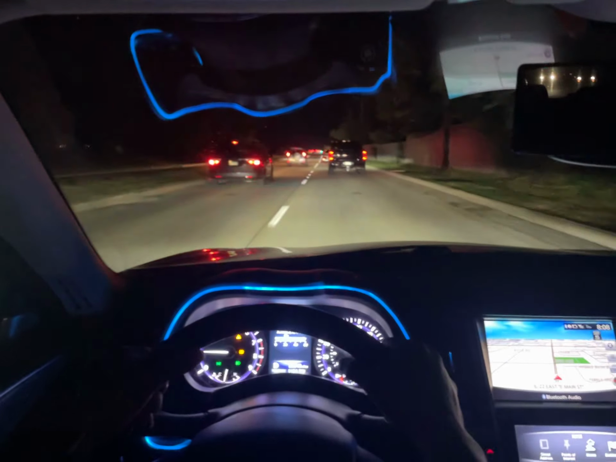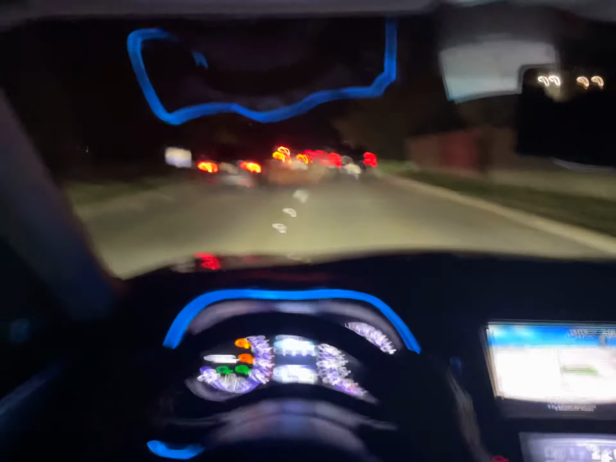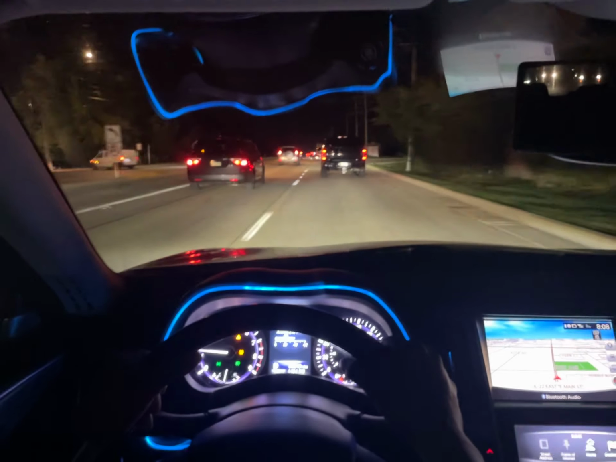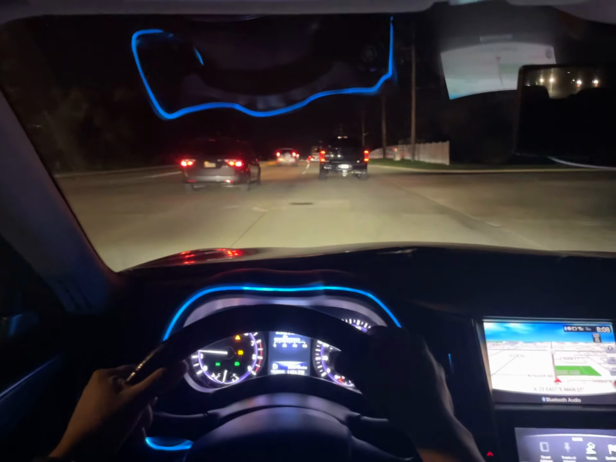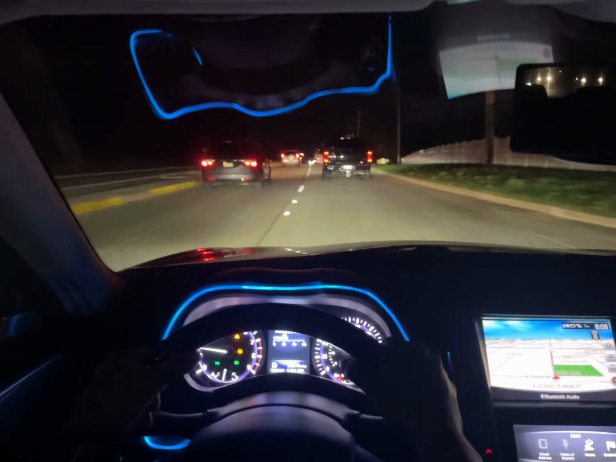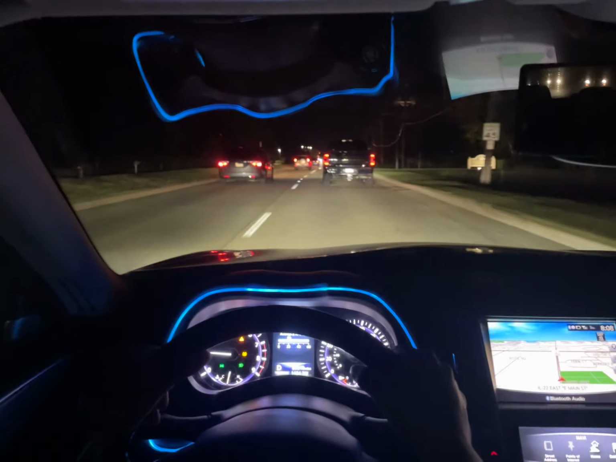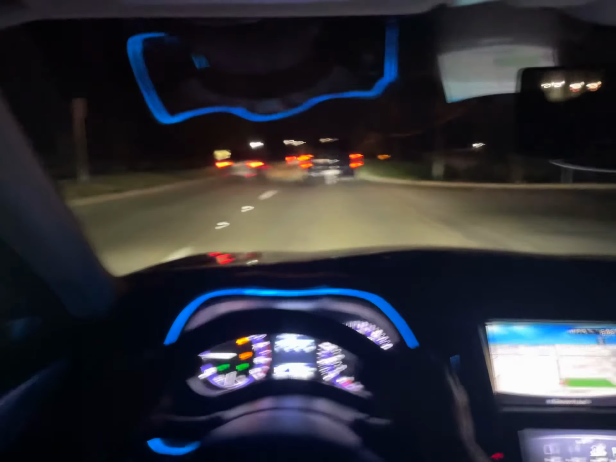But besides fitness, I'm also big on cars. I love a GTR R35, also known as Godzilla. Love those cars. I love how they sound. I love how they look. They're very aggressive.